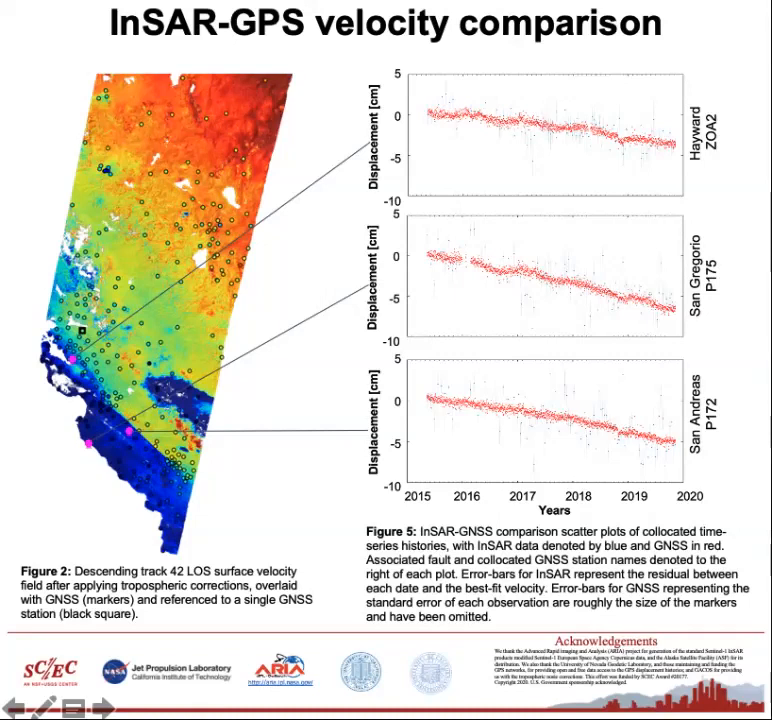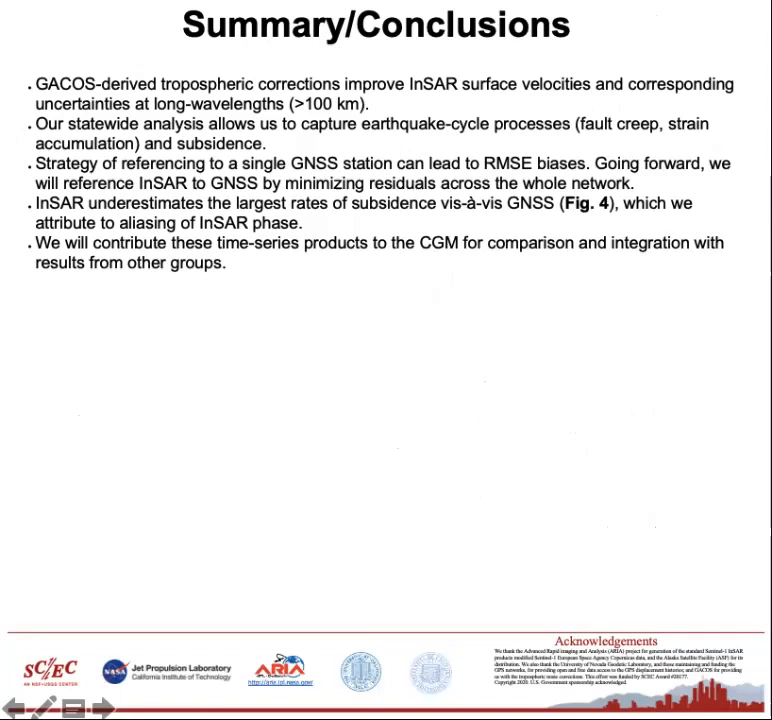And smaller inflections and cycles are resolved in both GNSS and InSAR, though more work is needed to investigate the sources of such signals. So we'll end on results in future work. So tropospheric corrections improve InSAR velocities at long wavelength spatial scales. Thus, we may better resolve major tectonic features and subsidence through the entire state of California.